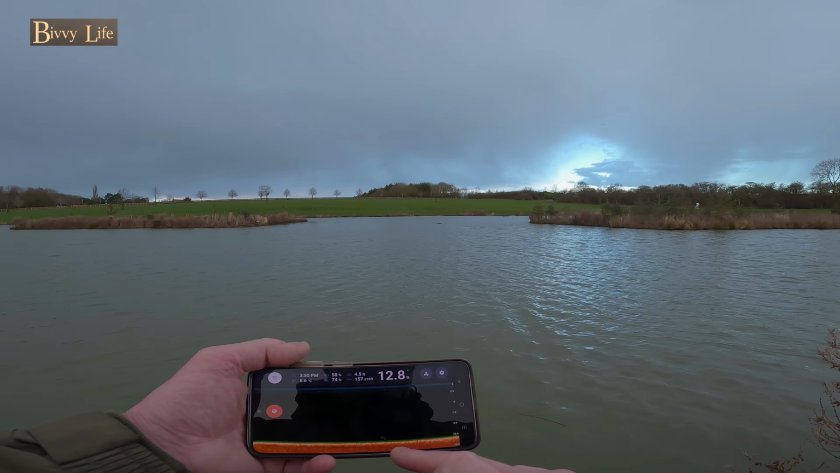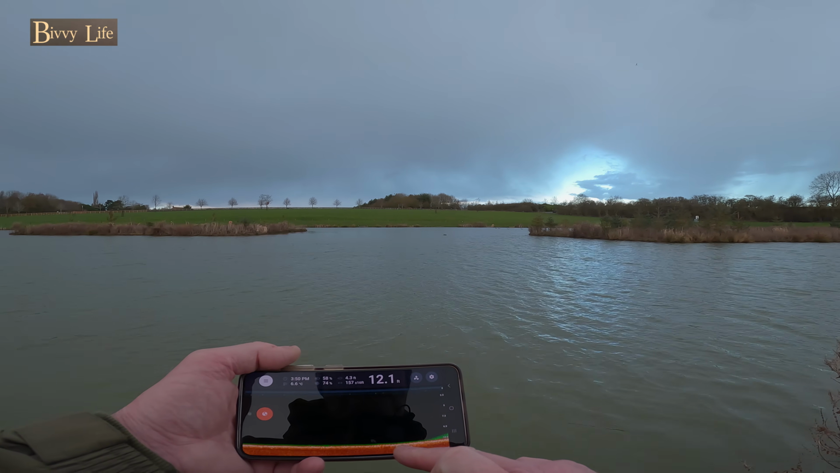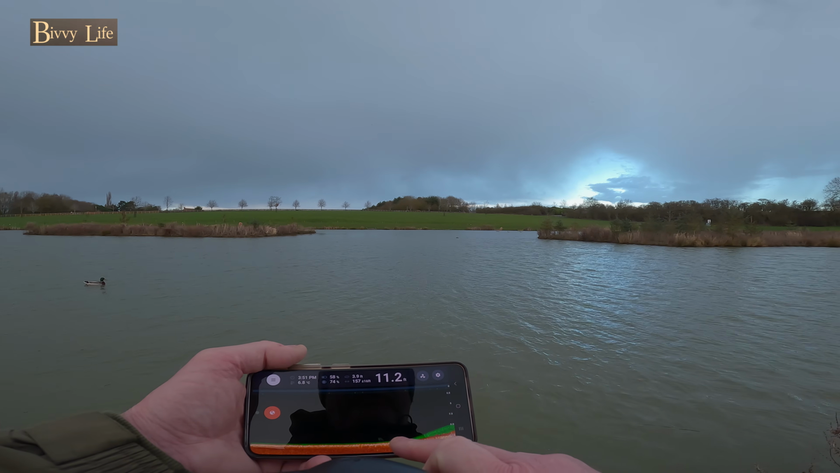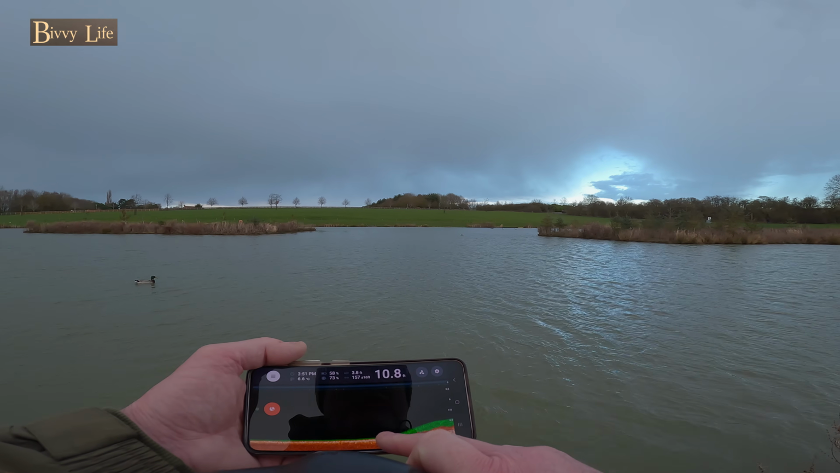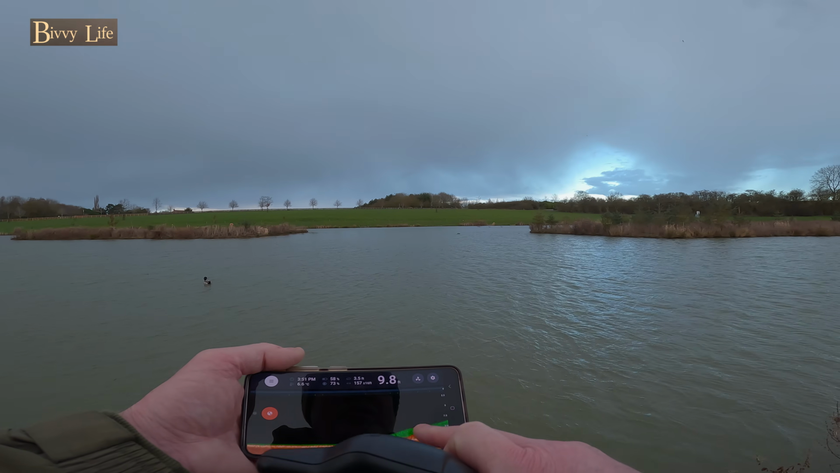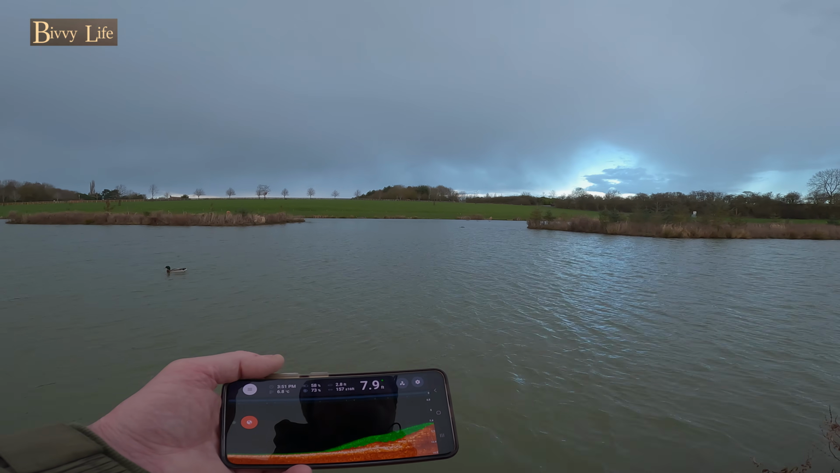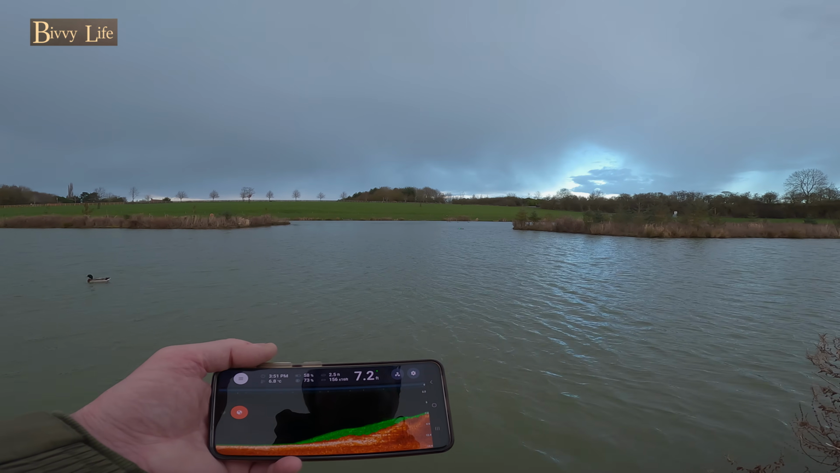You can see here on the screen, look, the bottom's really firm. The light colour in there indicates gravel, and the green there is just a very fine sprinkling of soft stuff, which usually leaves it a little bit choddy, but it's very fine there. But you can see the more I go to the right, the more rubbish there is on the bottom. That's quite dense, but I did know that was there because I've fished this swim quite a few times.